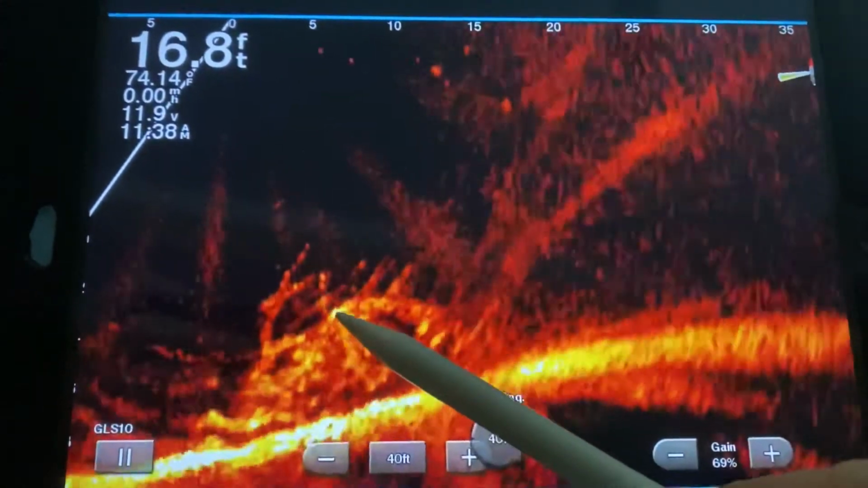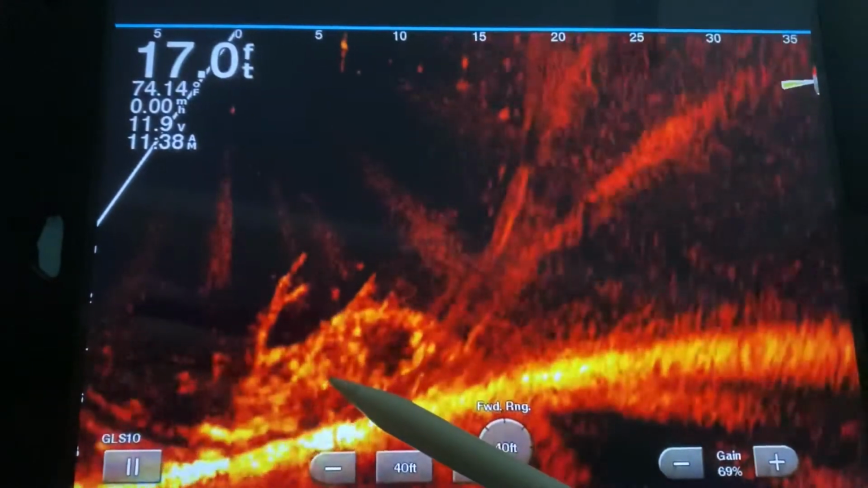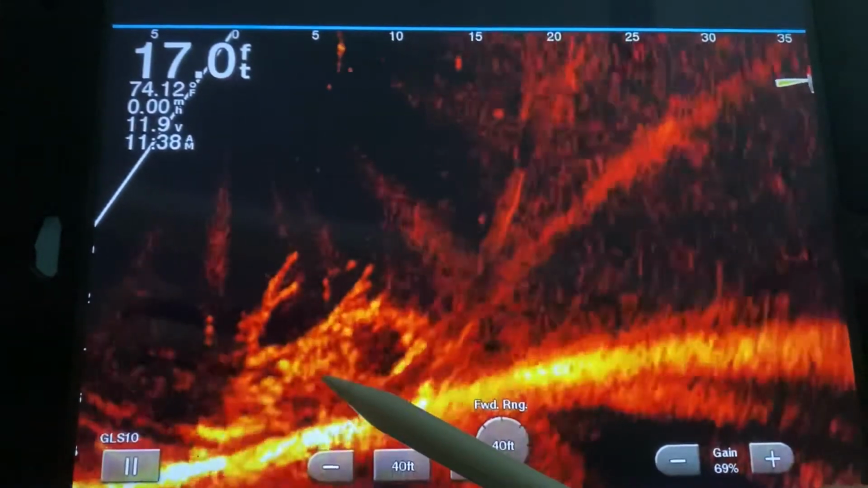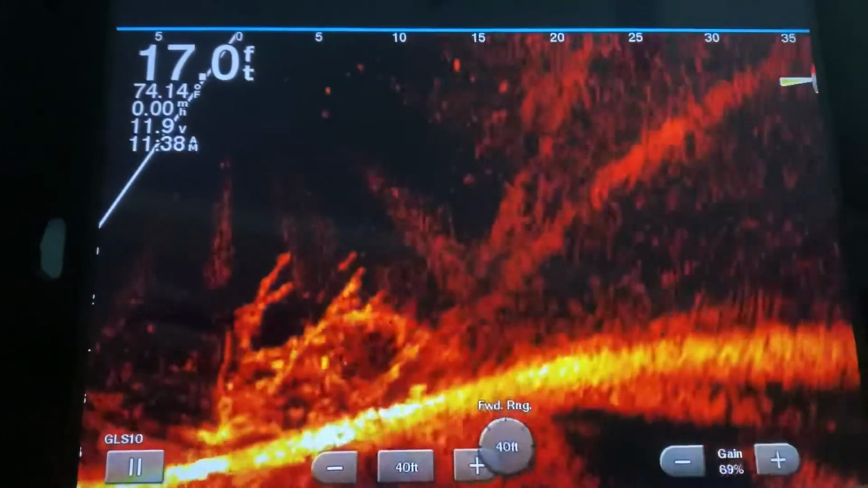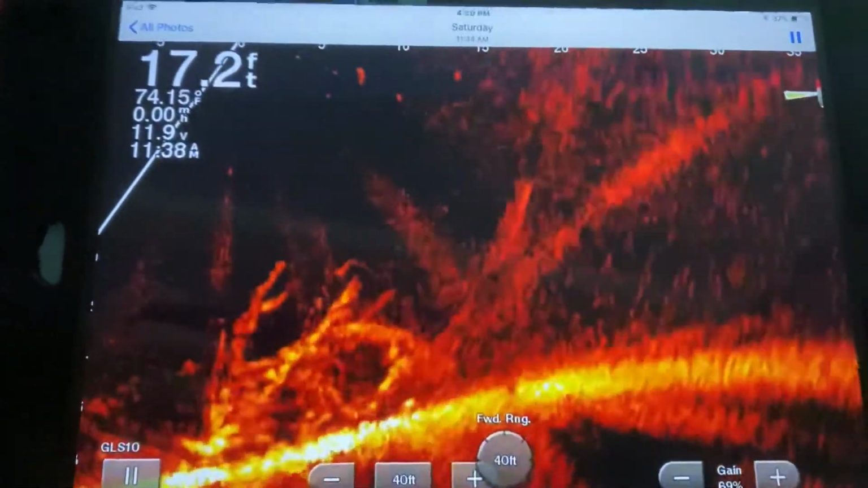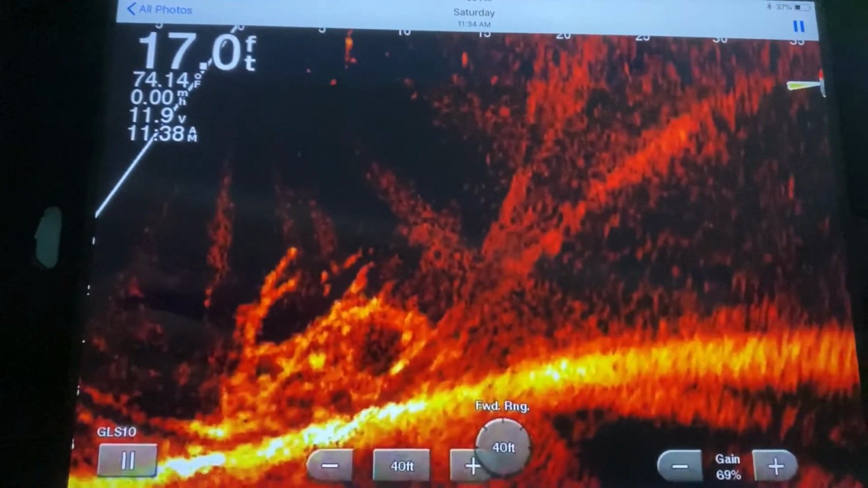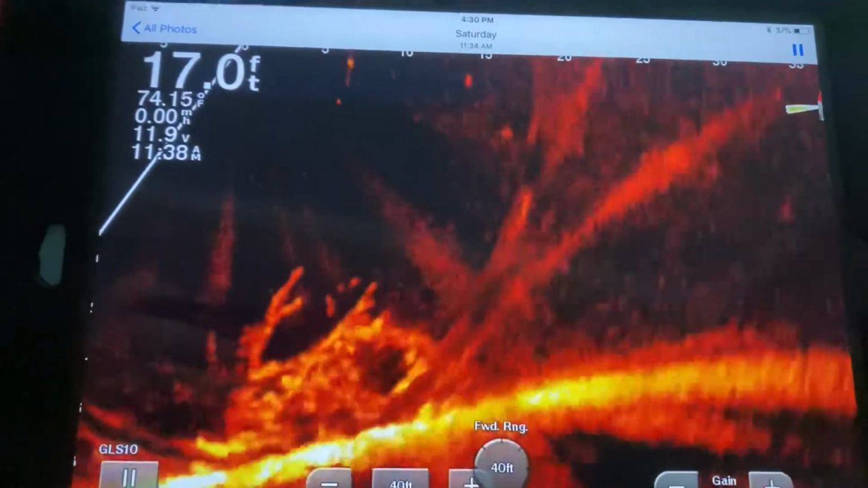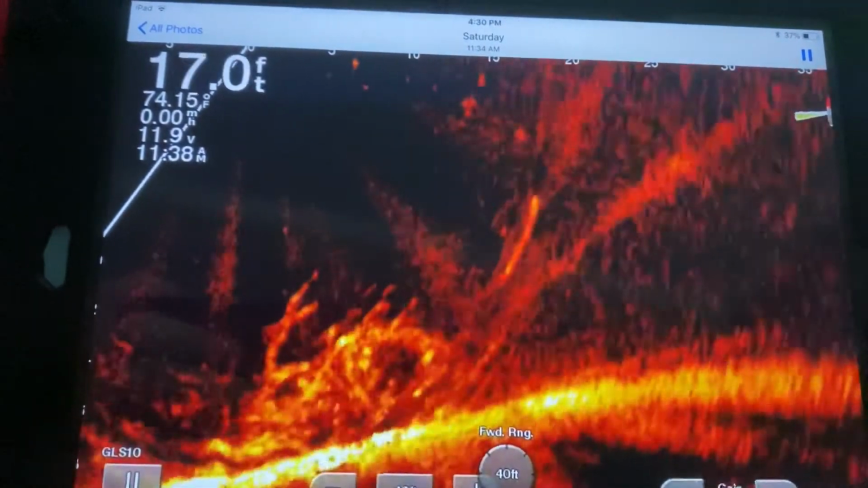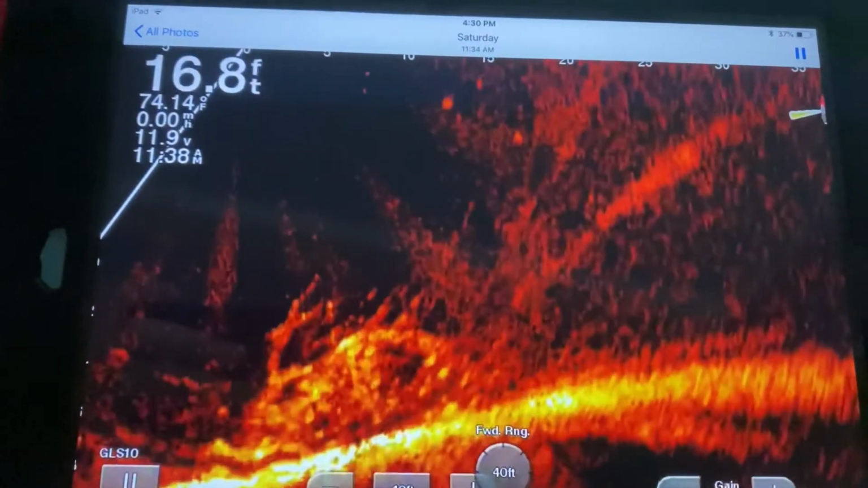So pay attention to this right in here. You'll see him shoot up from right there. There he comes. There and there he went up. So I'm going to rewind this and play it for y'all again. Bam. I'm going to rewind it and play it again for y'all.